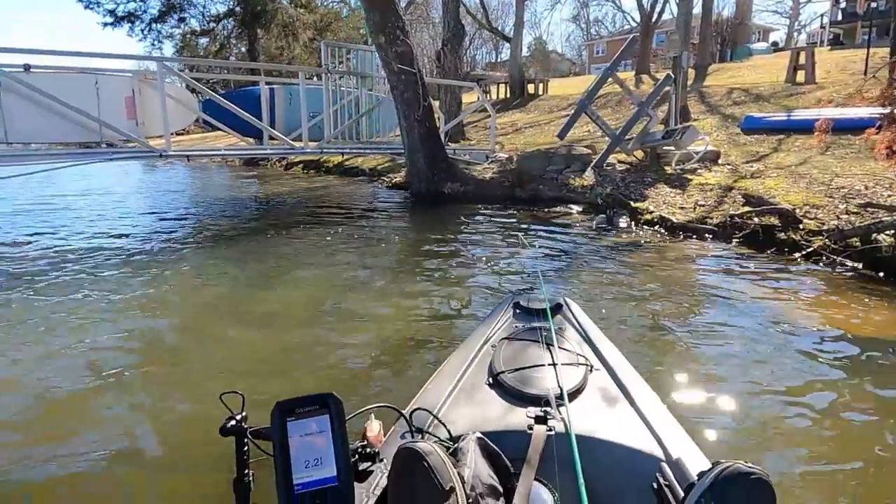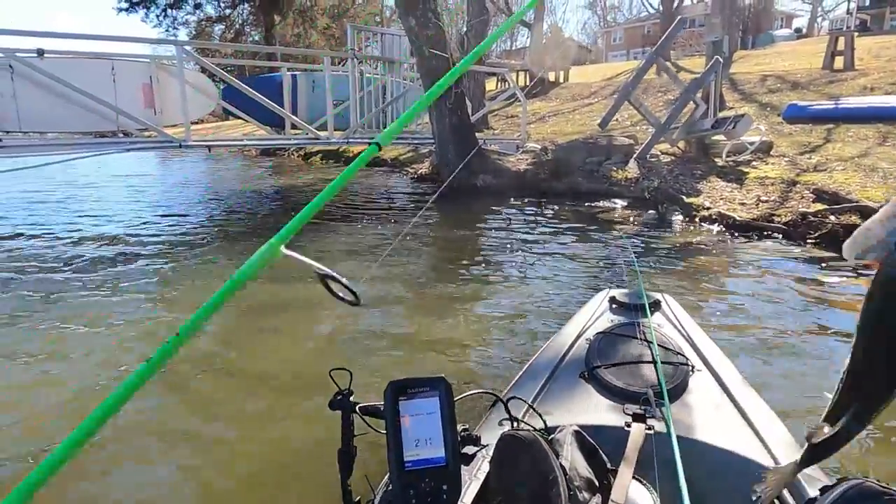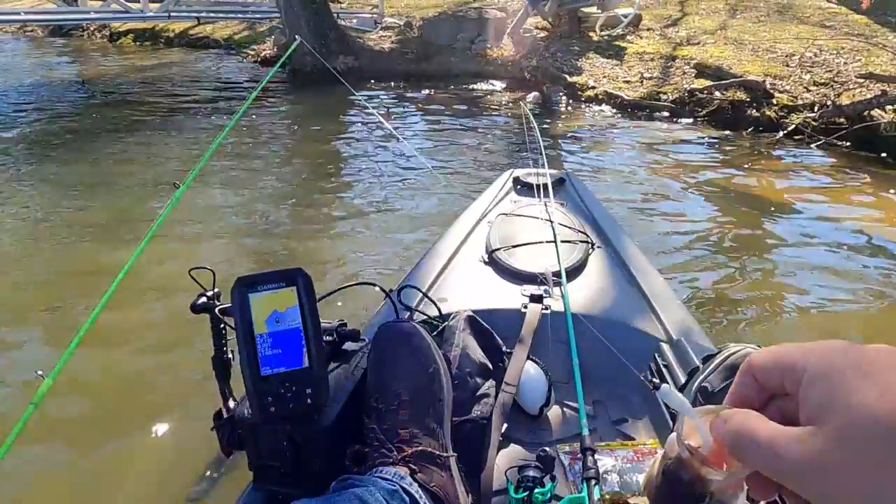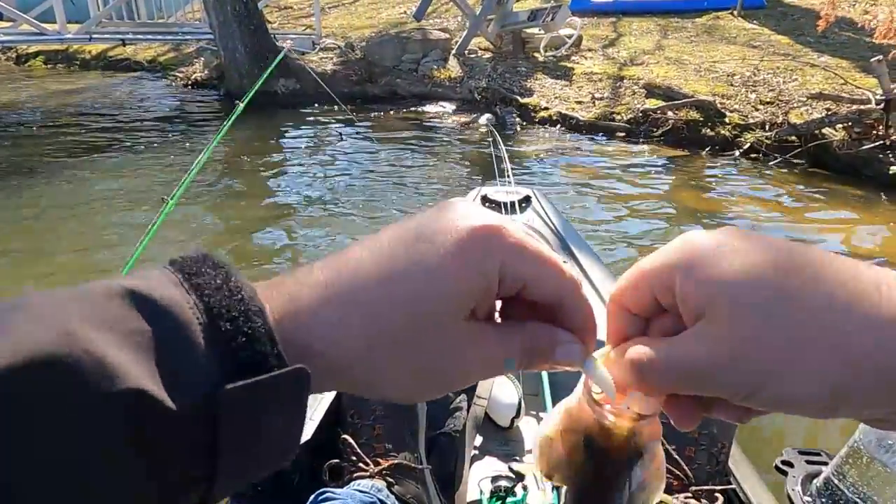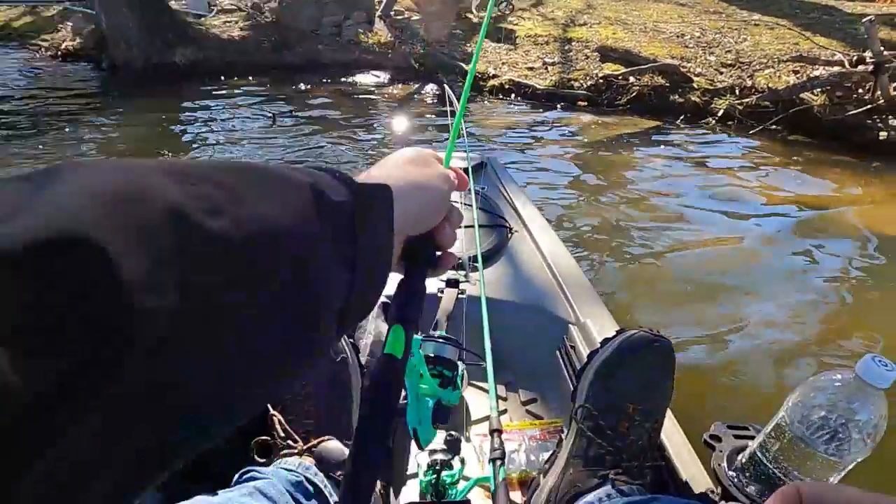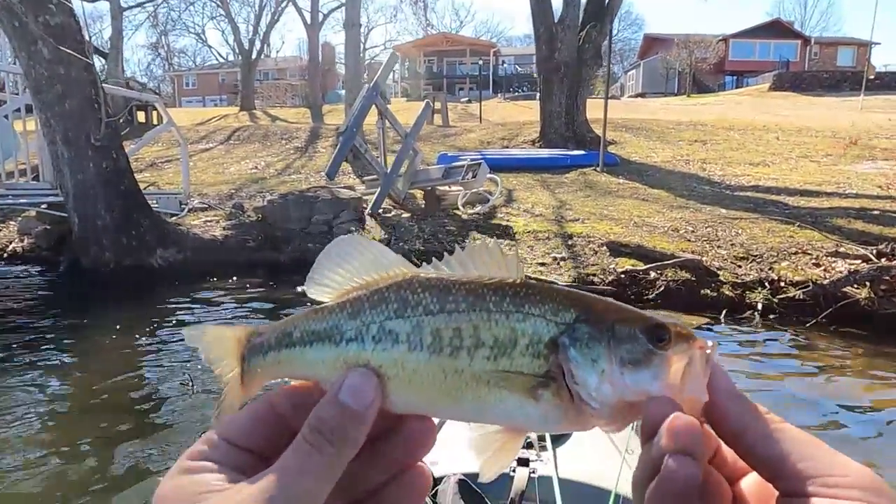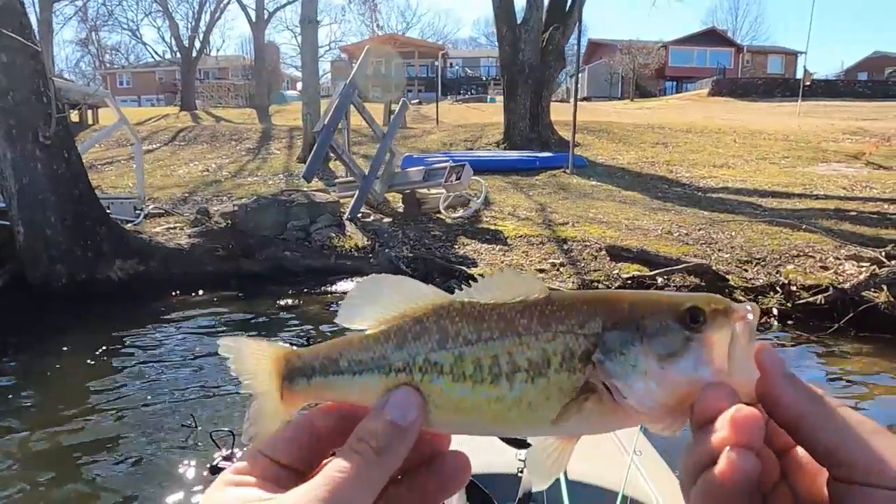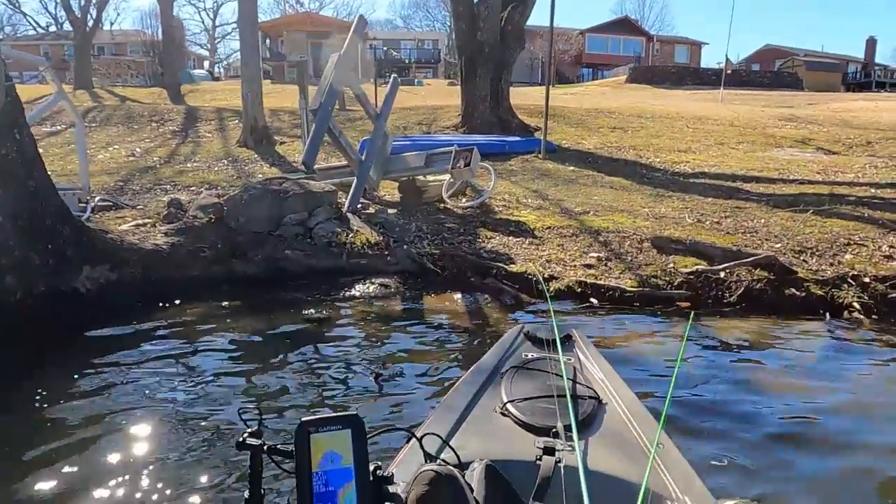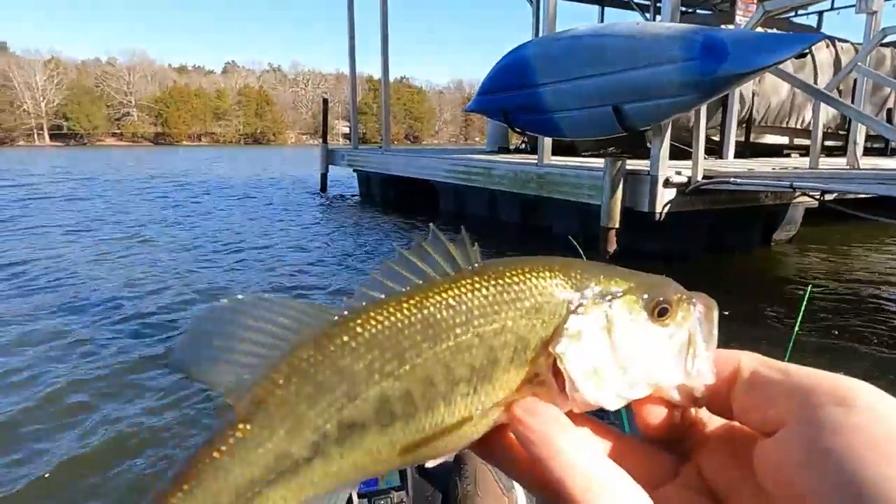Ended up trying to get my sucker unsnagged, and look what we got. A little bitty bass. Okay, hush. A little alarm is going off. But while we were snagged, we ended up catching our first bass of the year. Right here, little bitty guy. Awesome. I need to try to back out real quick and we'll let this guy go. Alright, Bubba, sorry about that. Alright, we'll let him go.